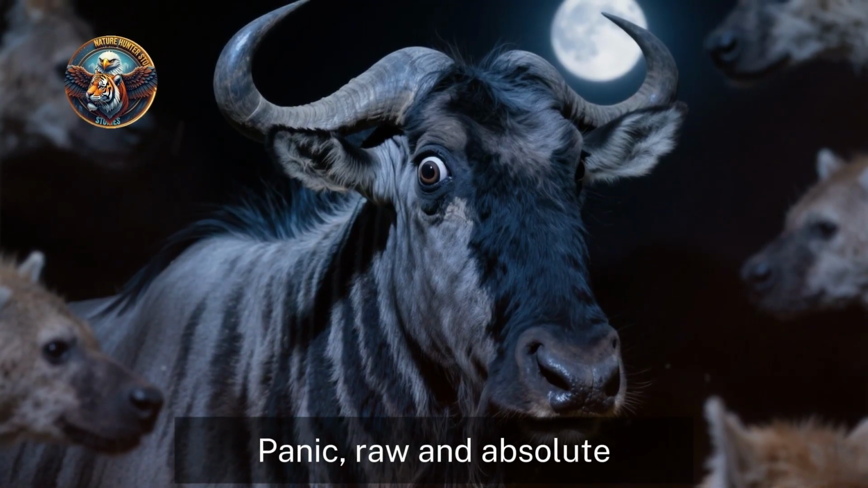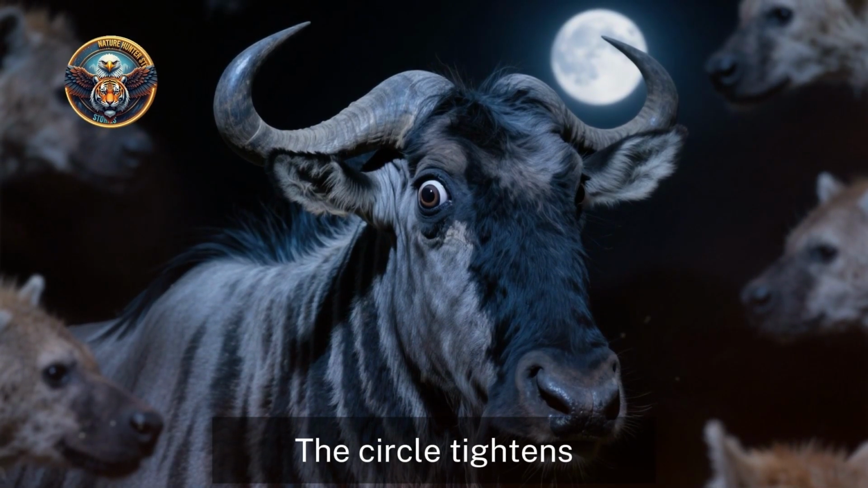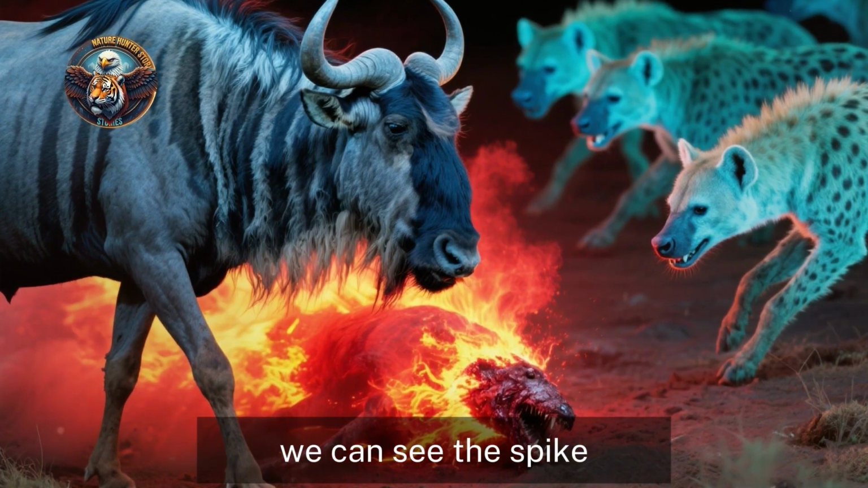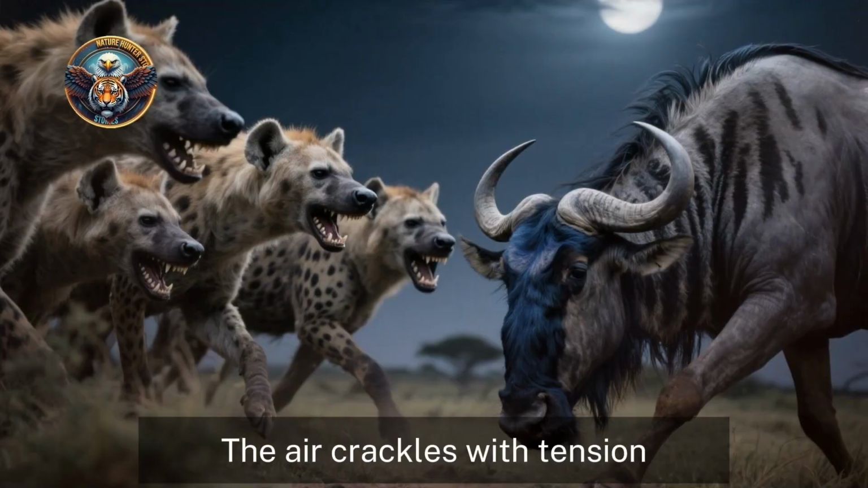Panic, raw and absolute, floods the wildebeest's senses. There's nowhere left to run. The circle tightens. On the thermal camera, we can see the spike in its heat signature, a physiological explosion of pure adrenaline and dread. The air crackles with tension.